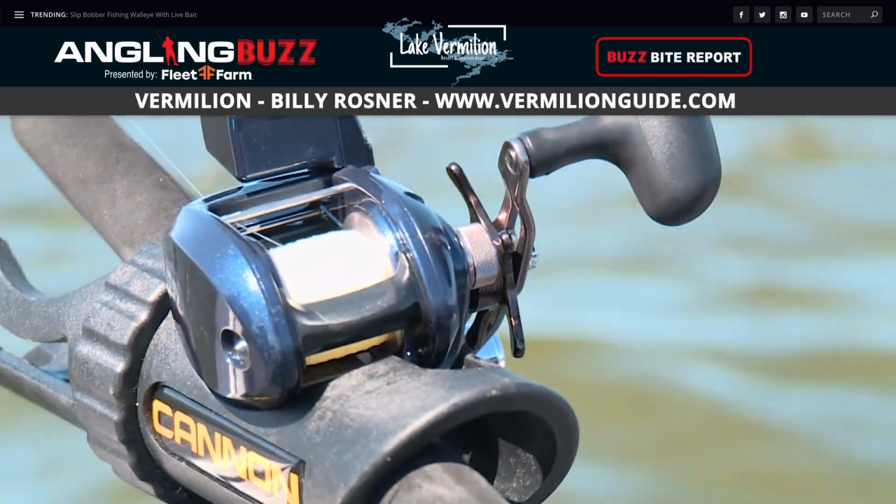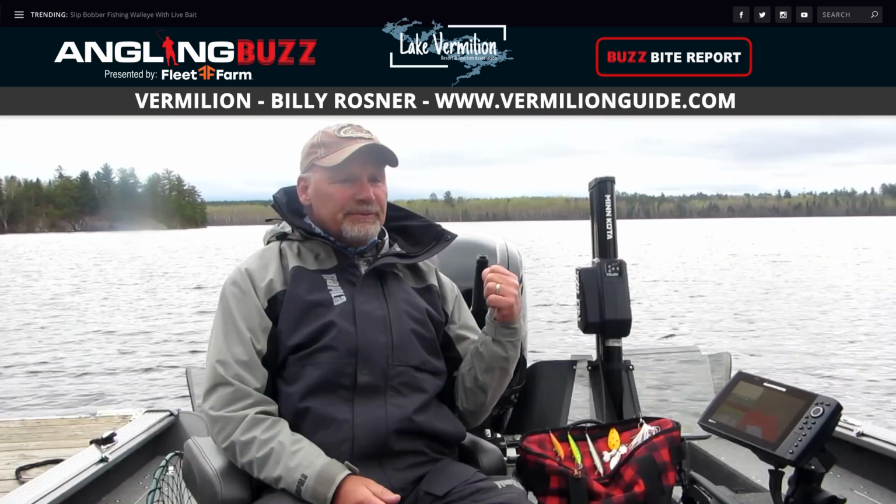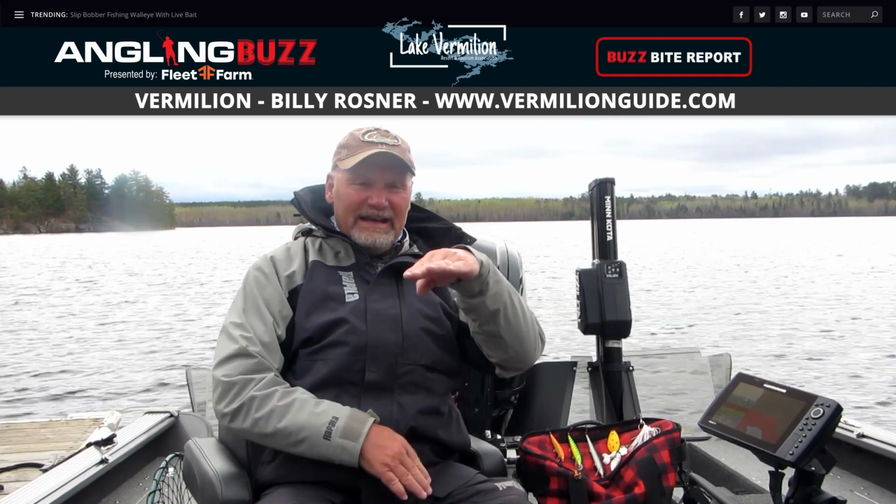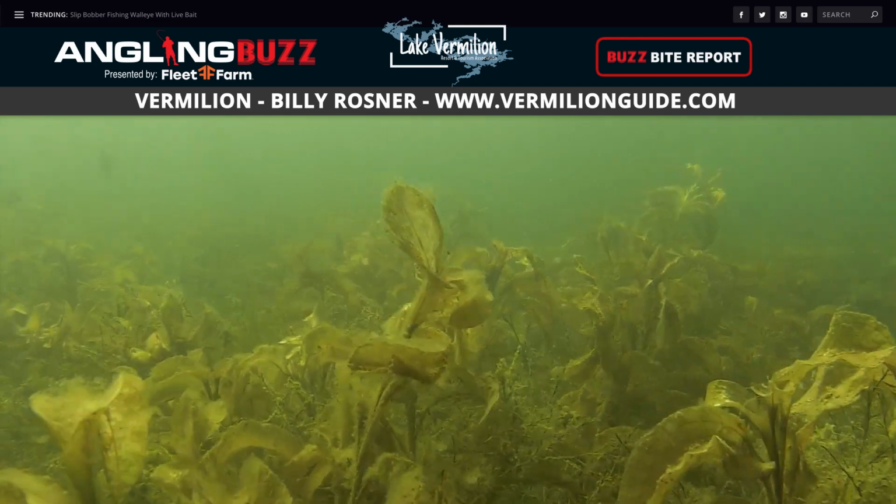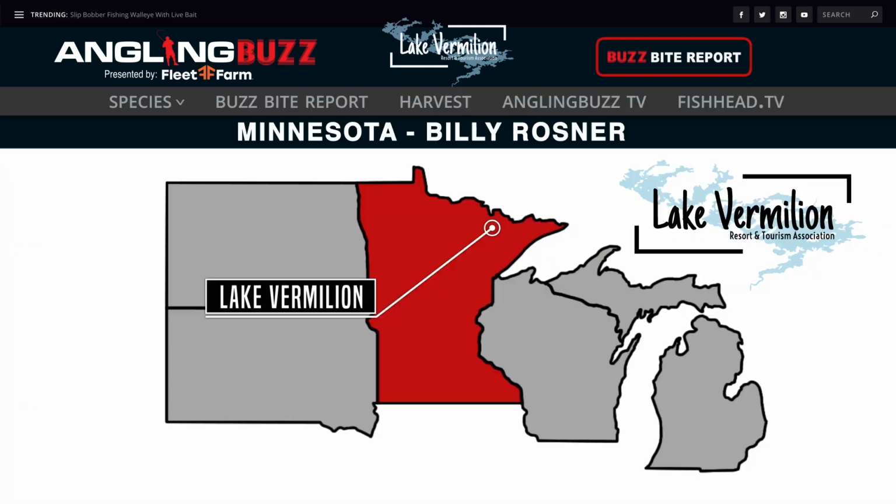For the long line trolling, I'm doing like 2.8 to 3 miles an hour with my big motor. At 4 to 6 foot is really key. Find that cabbage that's up off the bottom, 2 feet or so, holding a lot of pike in those areas. And then also you can cast those same areas, that's all working well too.